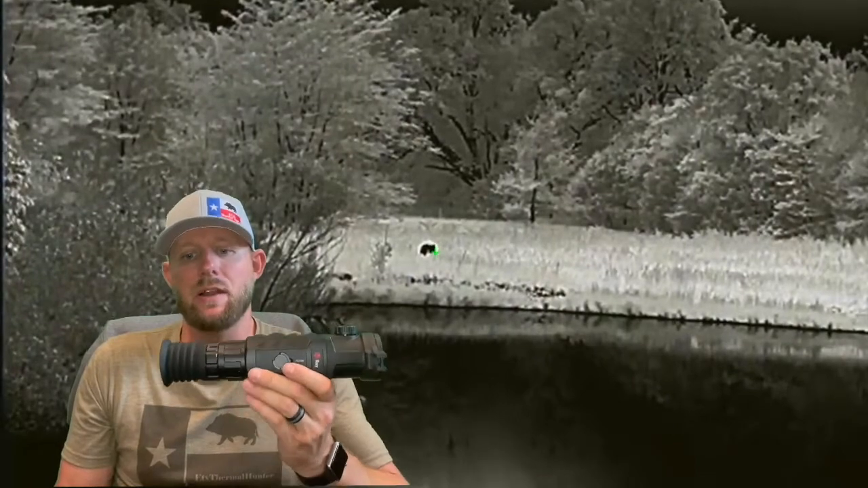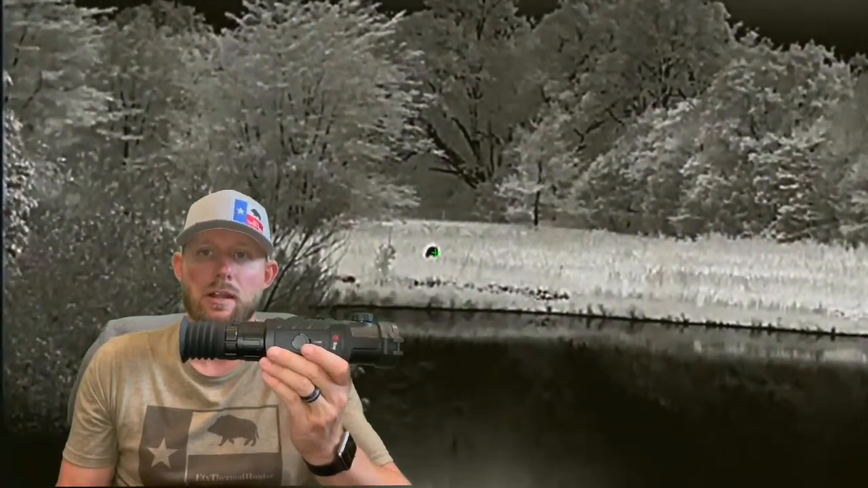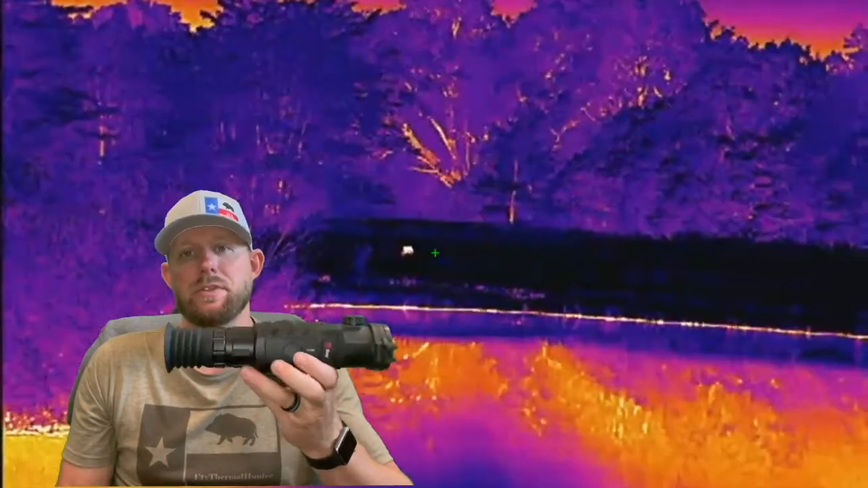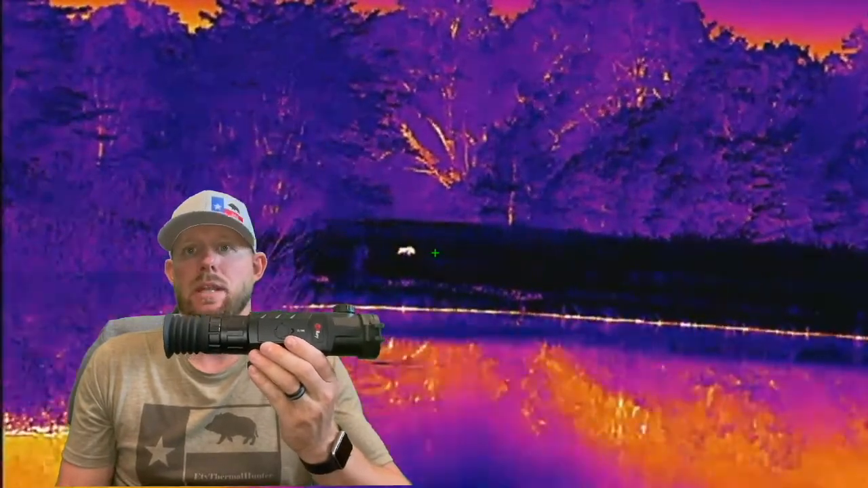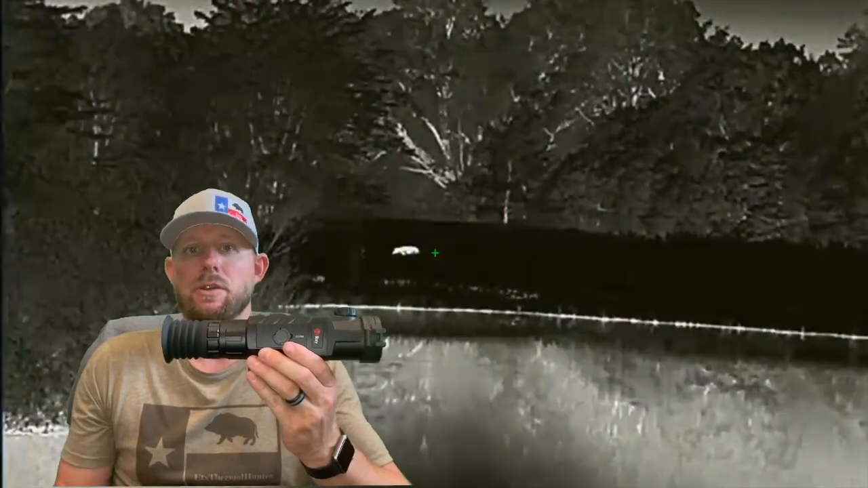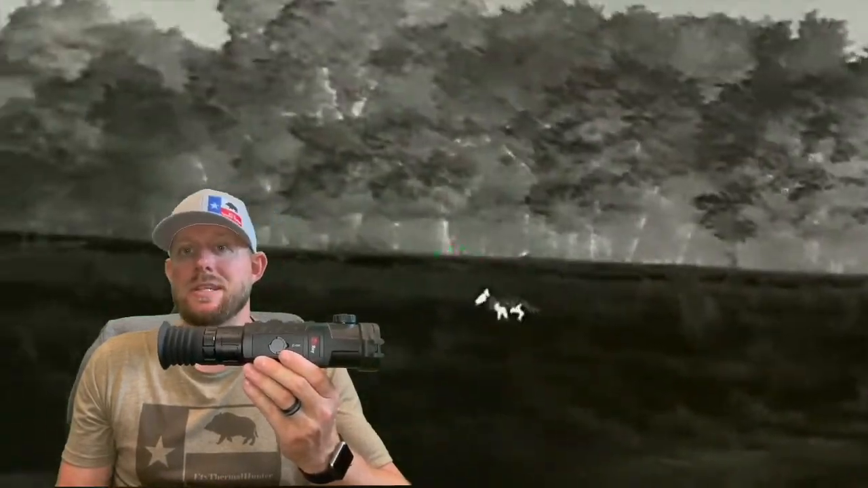Just a couple cons, like I kind of mentioned, and we'll highlight them: I'm not really a huge fan of the black hot color palettes or the red hot color palettes. And another thing is that the startup time on these scopes is slower than I would like. If you're the type of person that keeps your scope off and you're using a binocular or your scanner or doing something else, and you're going to turn your scope on right before you're shooting, you need to be aware this scope takes about 10 seconds to power up and be ready to shoot. So in the heat of the moment, 10 seconds may be too long.